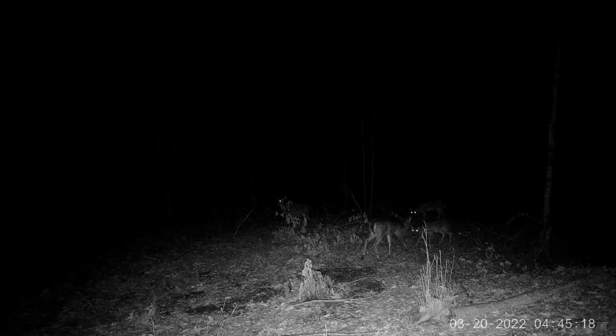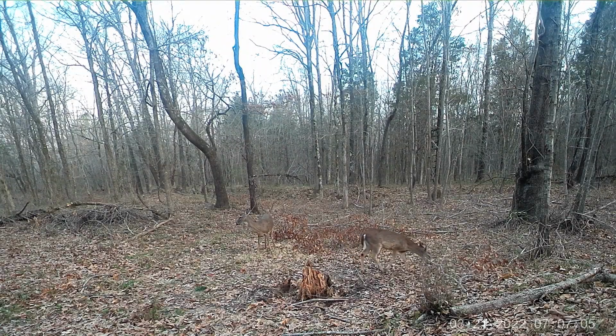Oh, 1, 2, 3, 4. I see 4 sets of eyes. That's all I see. If y'all see more, let me know. At least 4 deer right there. But they come up and they eat off that mineral stump, and it helps their antlers grow. And they love to get their essential minerals. Kind of a supplement for them. 2 beautiful deer right there.